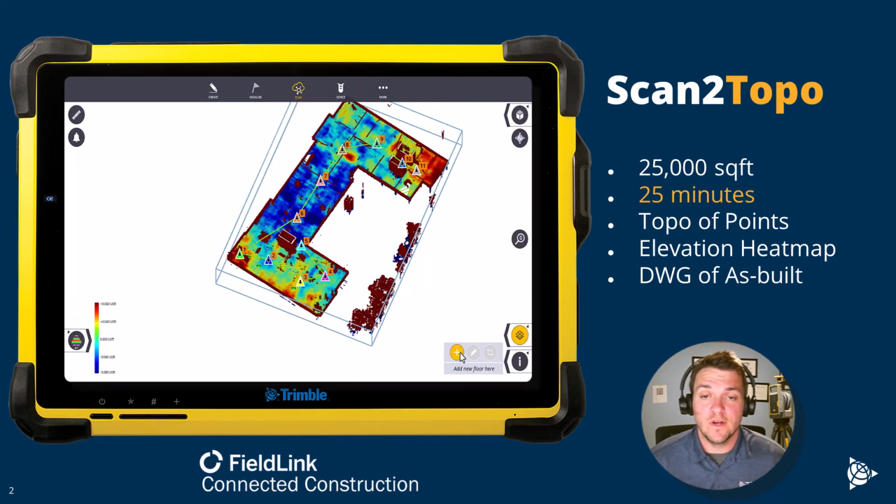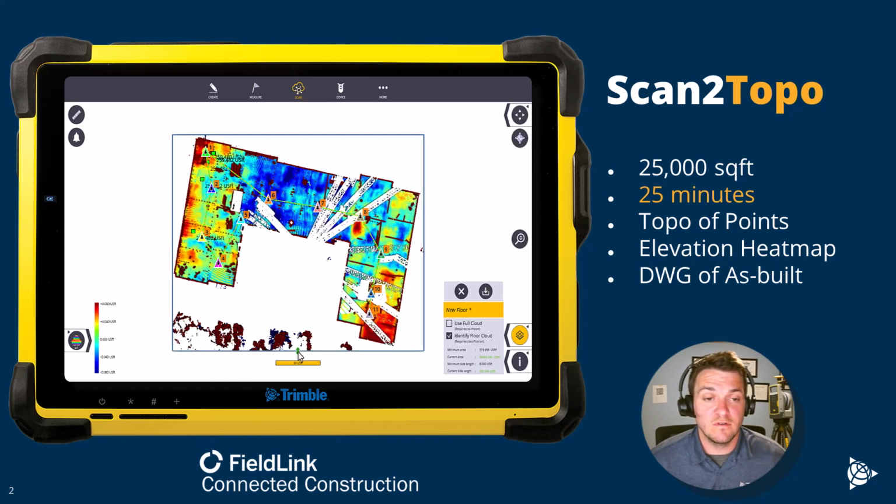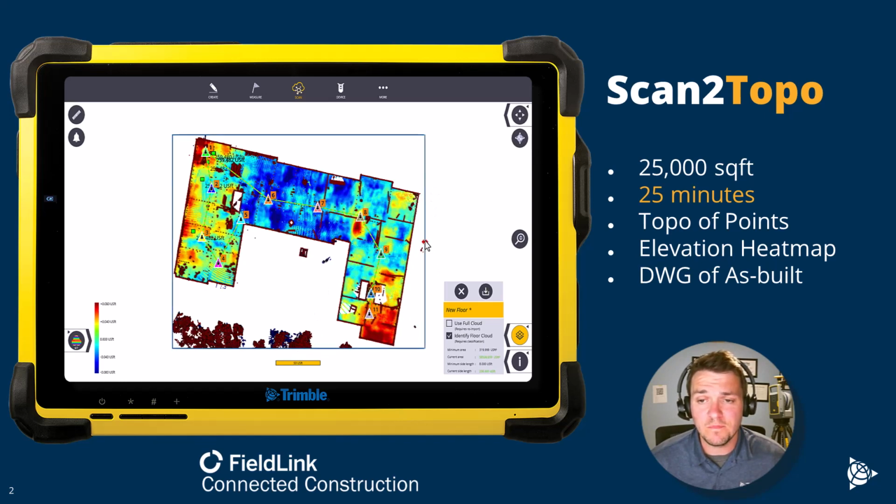So jumping to the floor analysis tool, I simply hit the plus sign to create a floor. And then I drag this to the area I want to analyze. I can use the full cloud, which is great for doing FFFL where I need more density. For this one, I won't use the full cloud, but I will do the identify floor.